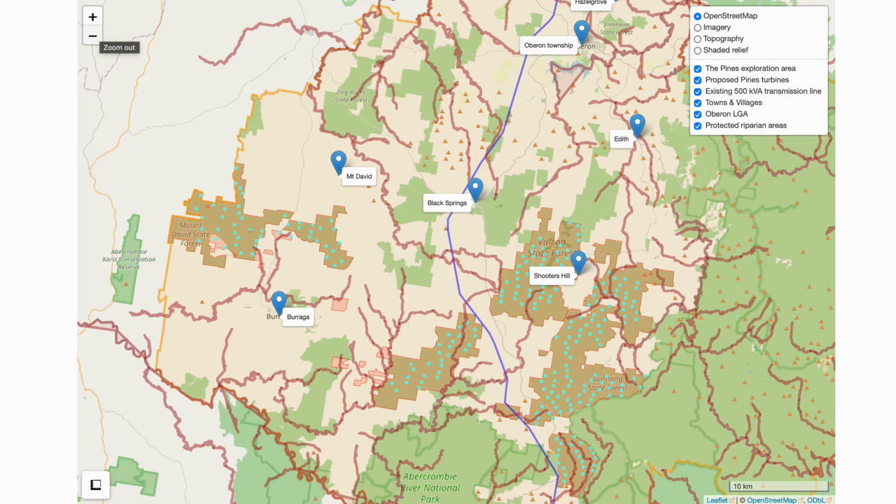They seem to have been defined by some automated process about 10 years ago, and only named waterways are shown, and even then, not even all the named waterways have been gazetted. So in fact, this vastly underrepresents riparian areas in these state forests.